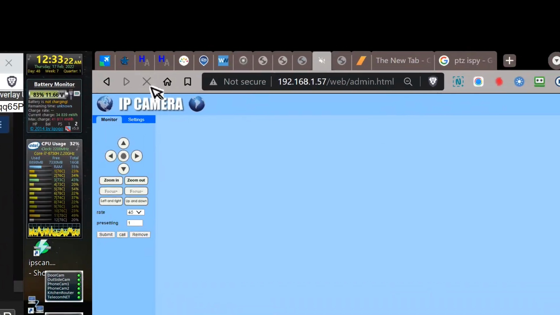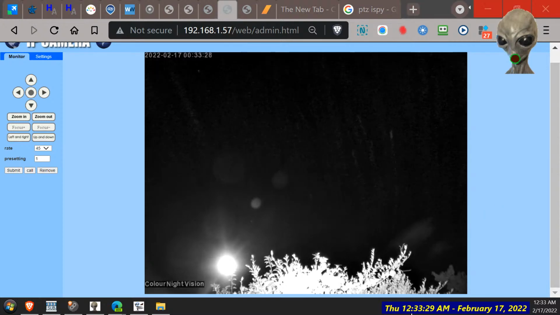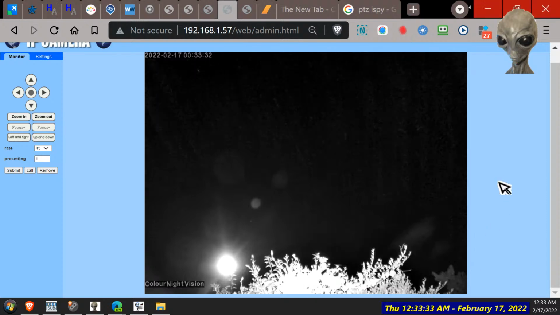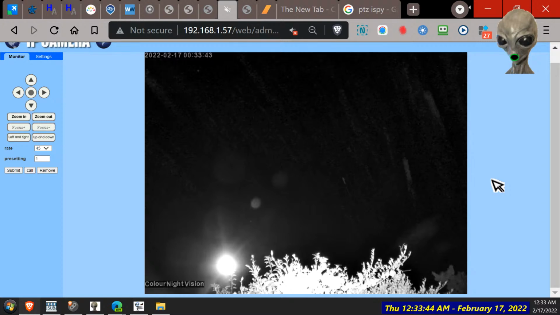Oh, what's that? Has the battery died? No, still going strong. 4.5 hours so far, just off that one battery. No wonder it took a whole day to charge it. Yeah, I haven't even used the second one this time. It can't last much longer.